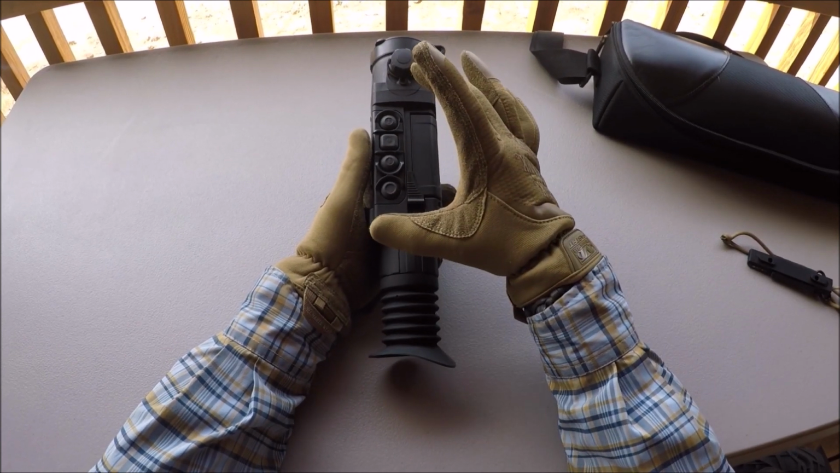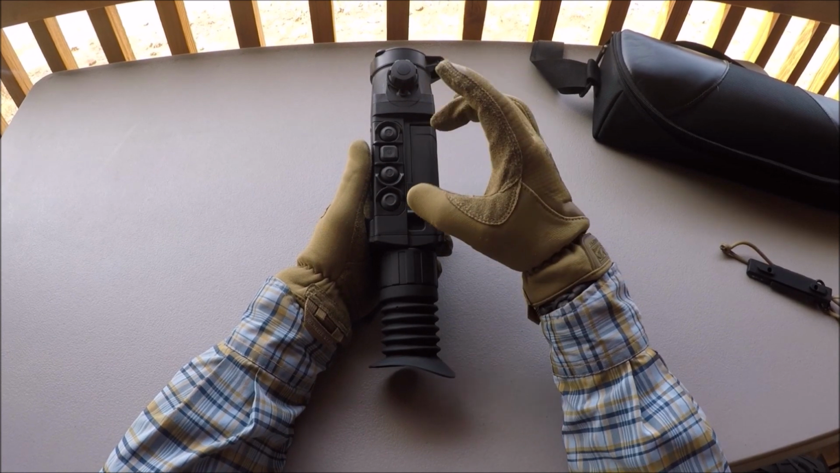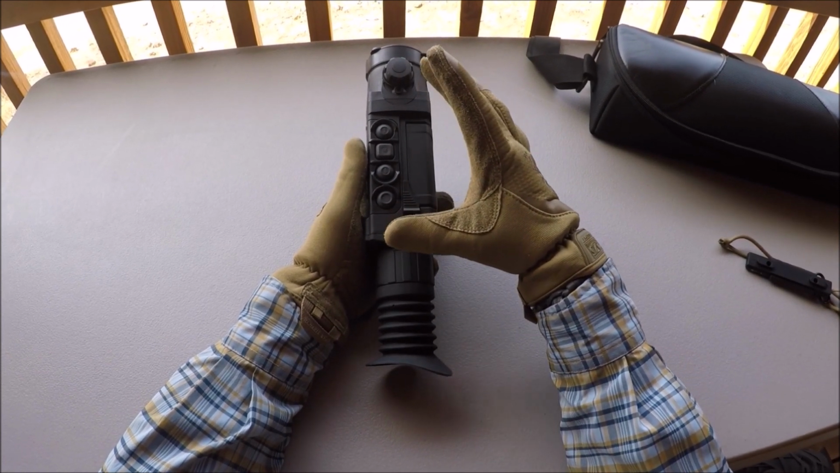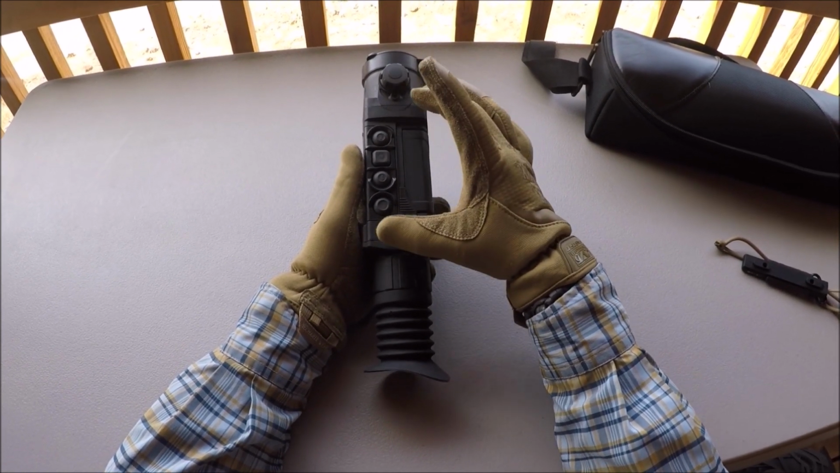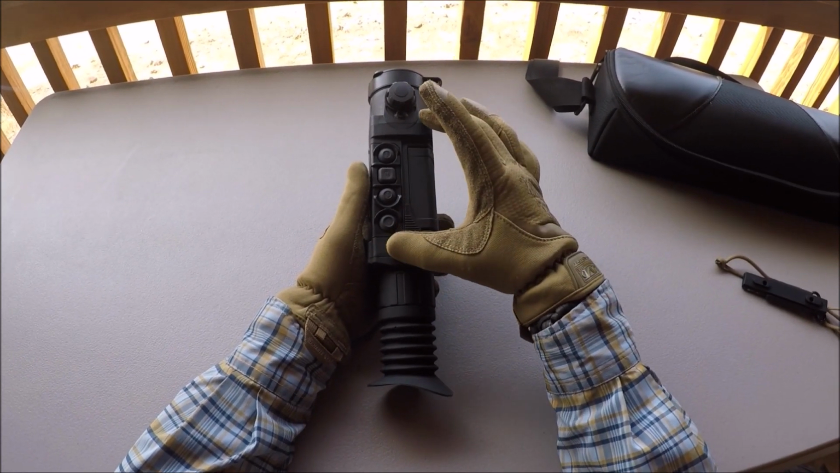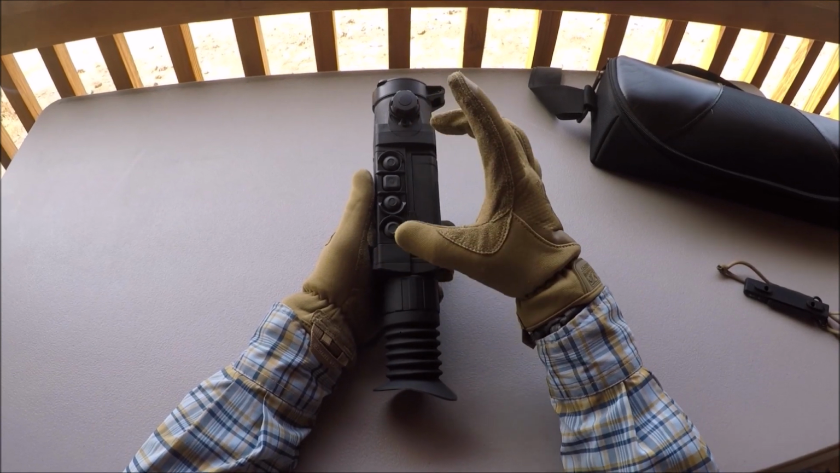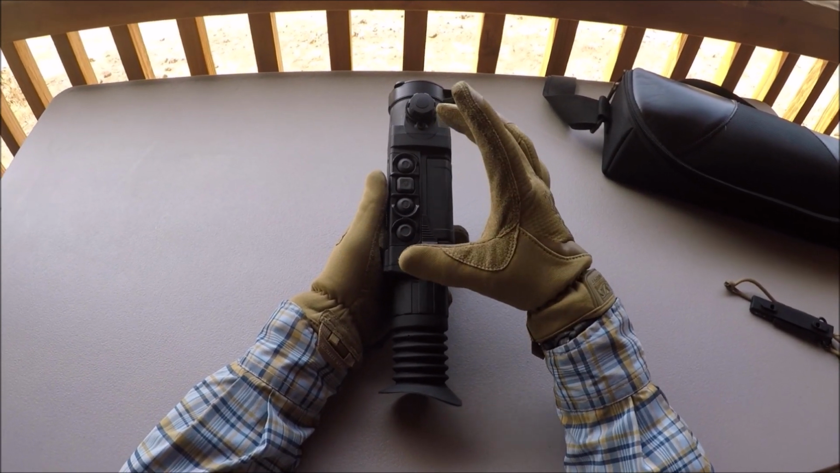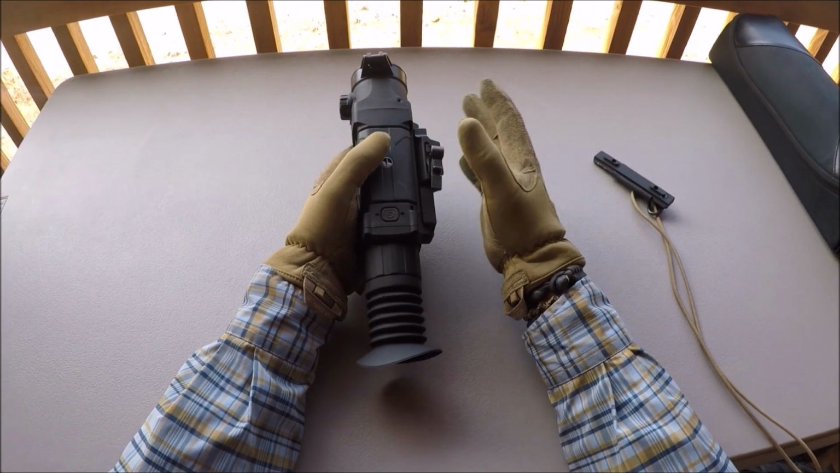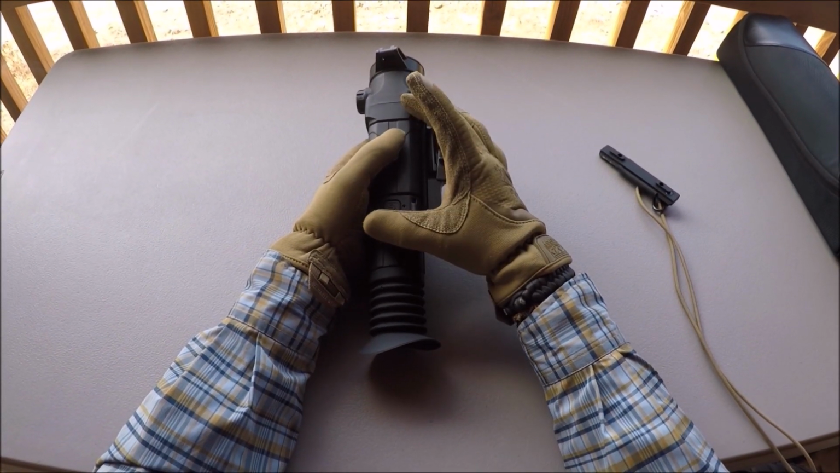But the Pulsar only displays in white hot and black hot modes, which are the two most popular modes, and that's probably what you're going to mainly use it in. But it would be nice if it had some other color palettes, such as FLIR. Even the Pulsar Helions, the handheld models, have more color palettes available to them as well. The last thing I don't like about the Trail is its use as a handheld.